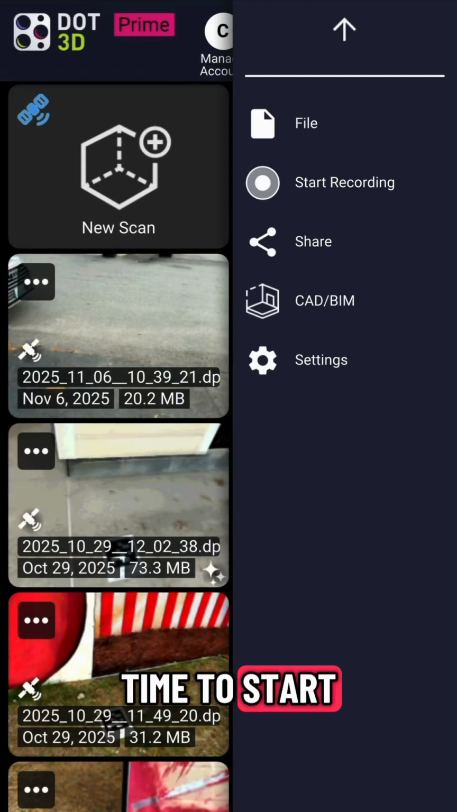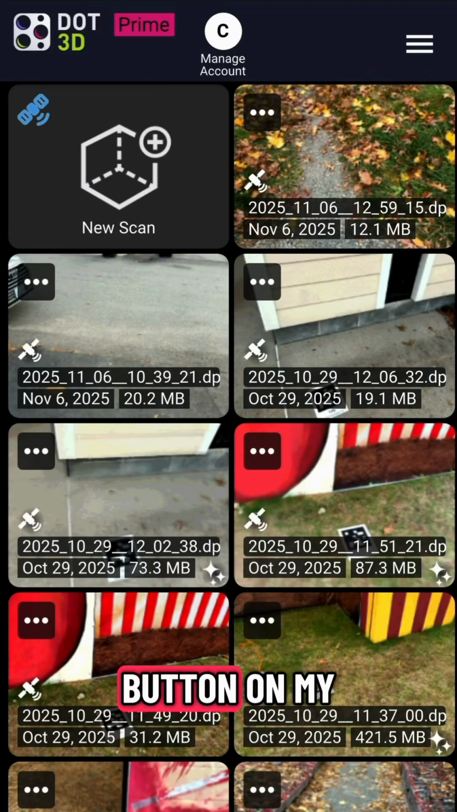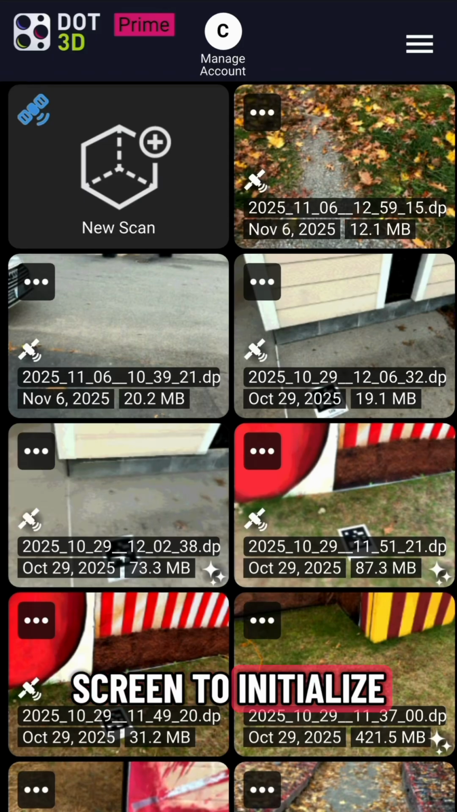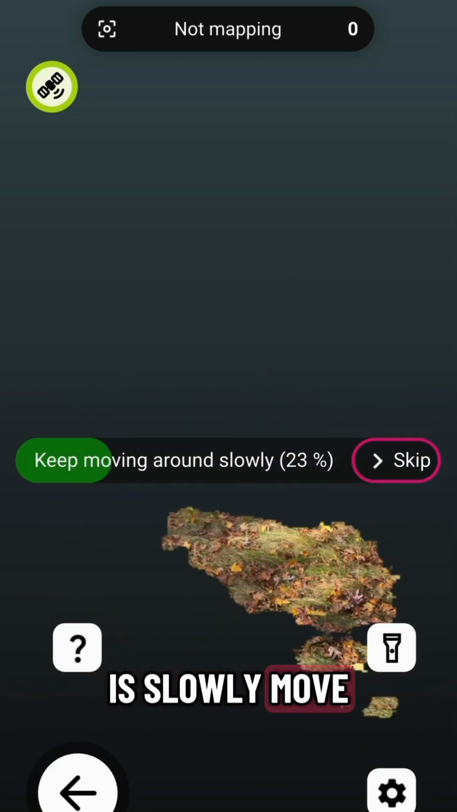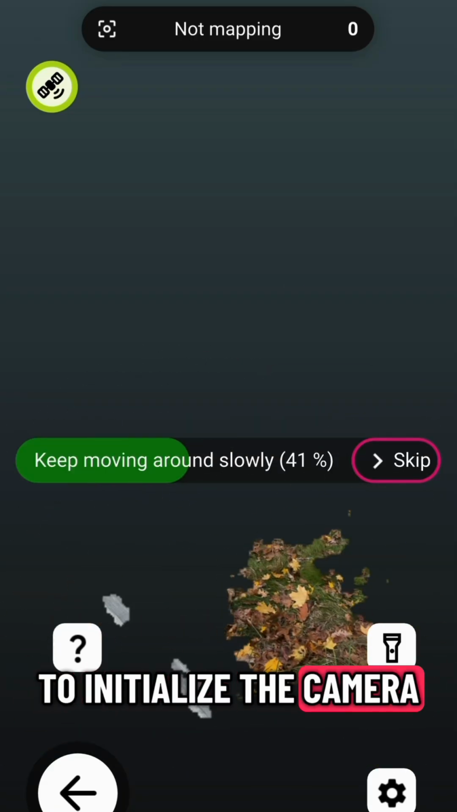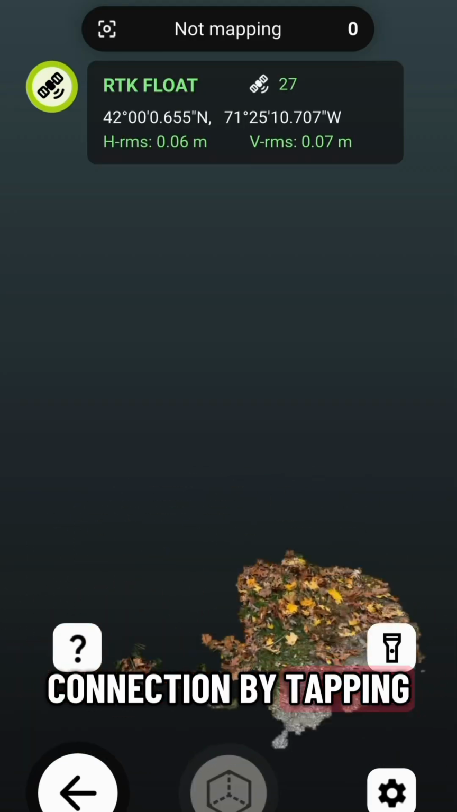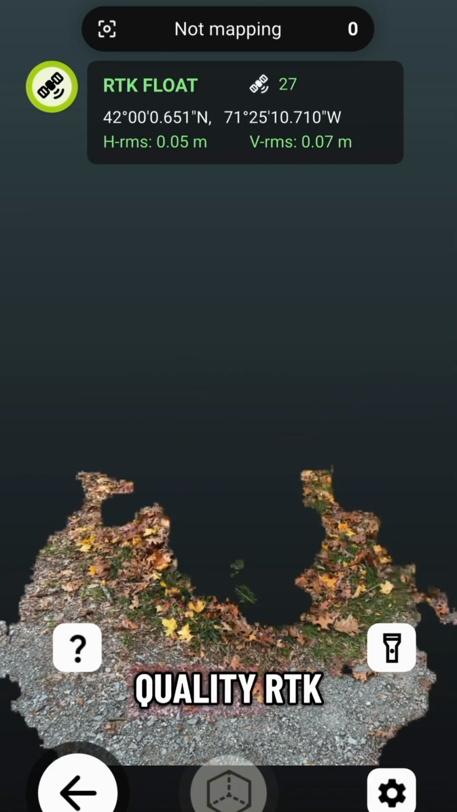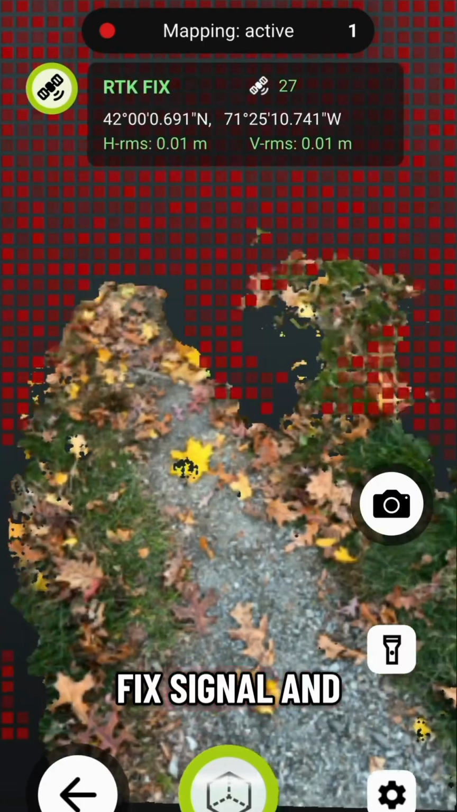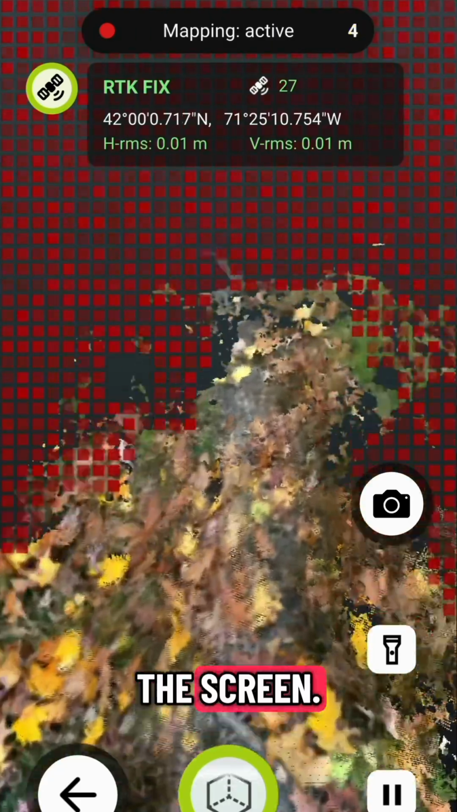So now it's time to start scanning with the Emlid Reach RX. I press the new scan button on my Dot3D home screen to initialize my camera and get ready to start my scan. The first thing you'll be prompted to do in any Dot3D scan is slowly move around the scene to initialize the camera until that green bar fills up. Now we can verify our RTK connection by tapping the satellite icon at the top left of the screen at any point in time, where we see we have a high quality RTK fixed signal, and we're ready to start our scan by pressing the green button on the bottom of the screen.